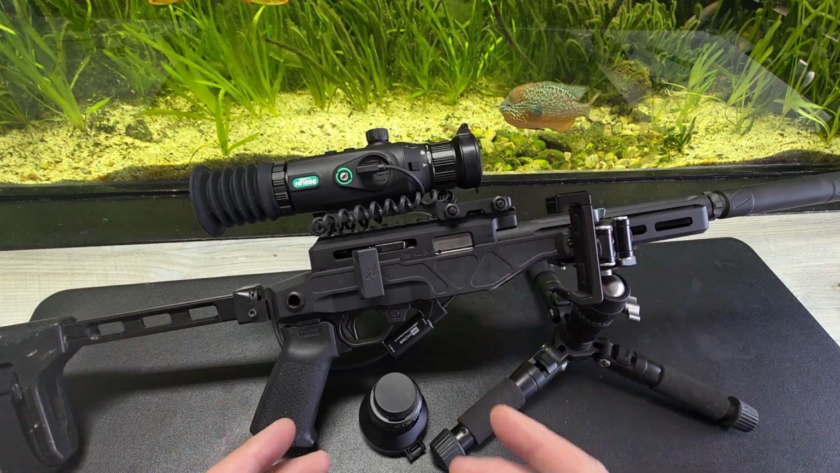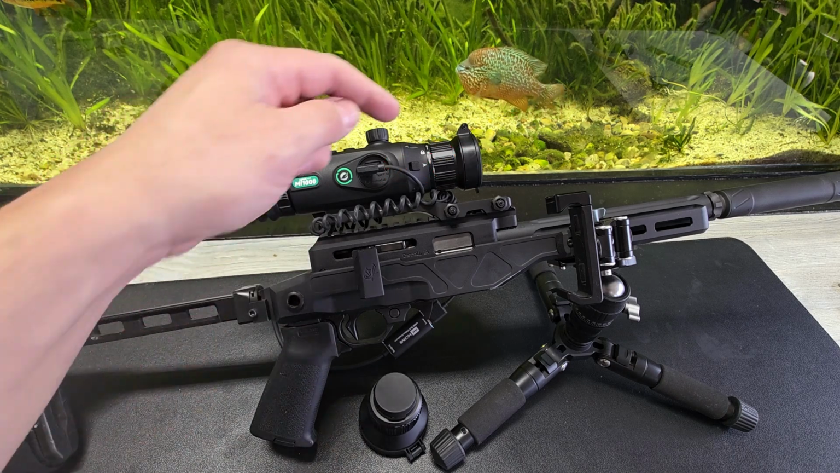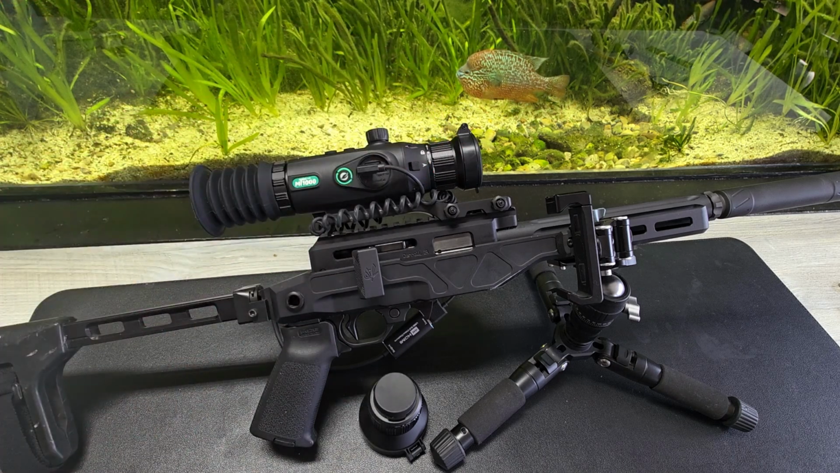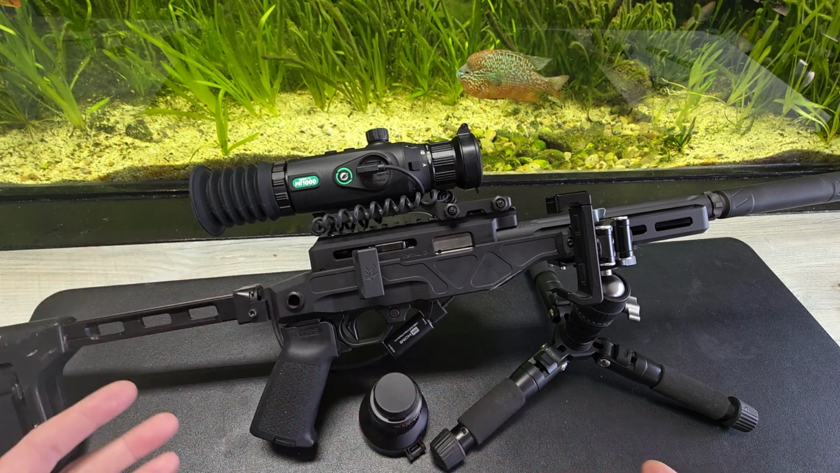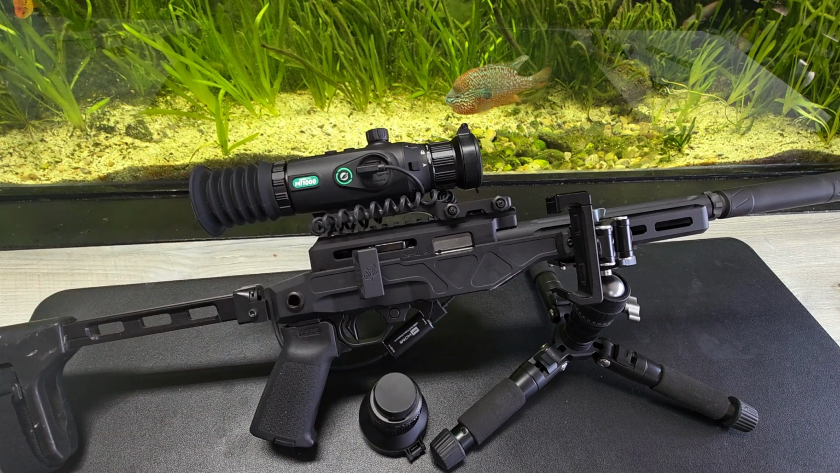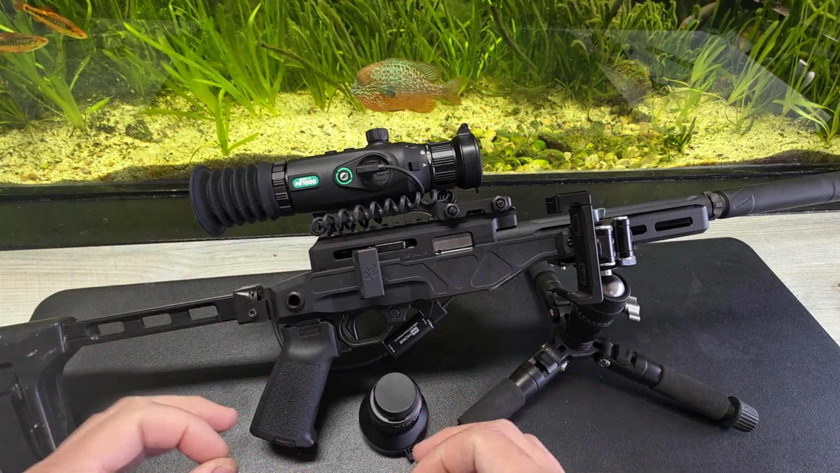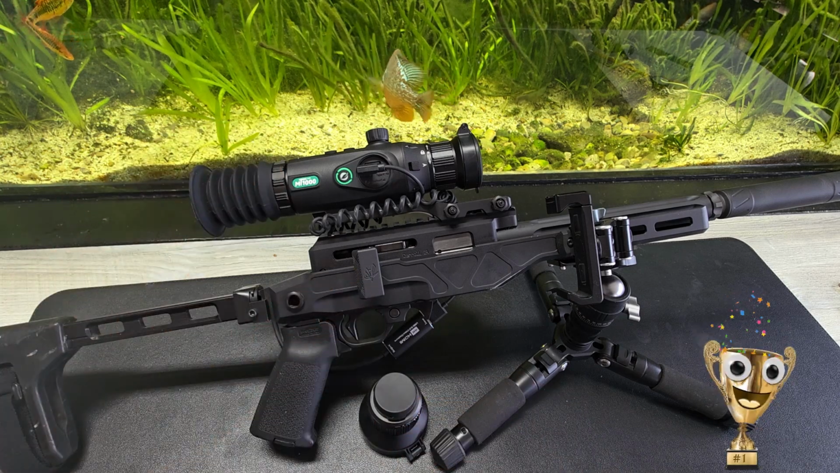So my overall impression is I love this optic. I'm not going to get rid of it. That interchangeable lens system expands the capability of that optic. Close range, long range. I'm sure they're going to come out with more lenses. So I think this optic is a 100% win, and I highly recommend it.